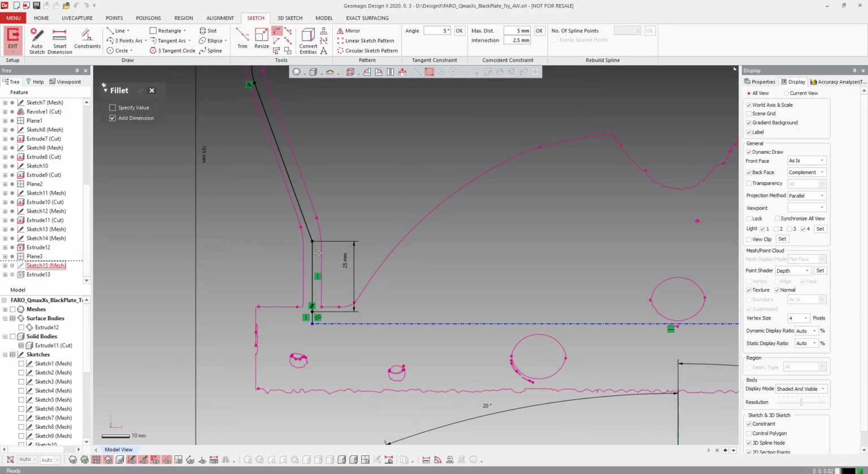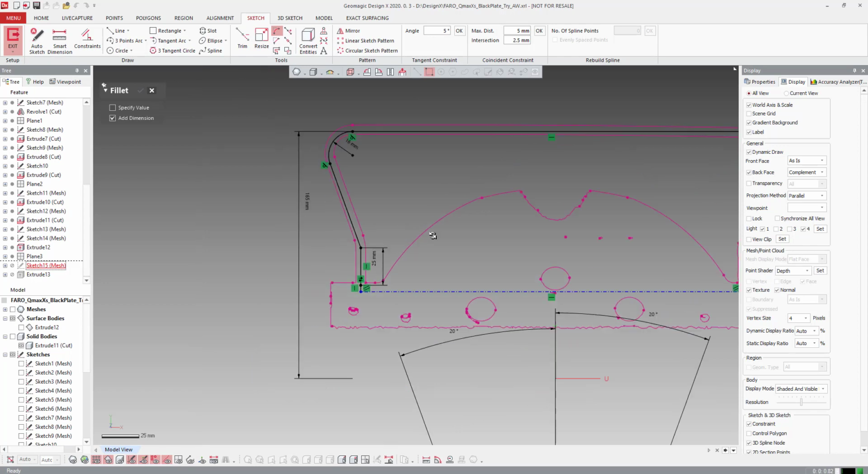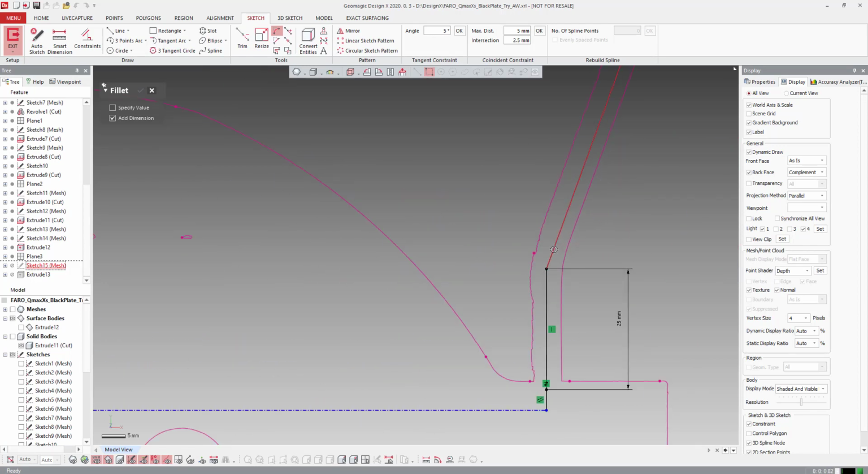And hit our fillet tool here. And let's start on this side since this is the better side. Let's come in and add something like that. I mean, we can see what 50 looks like. Maybe they did the same deal.